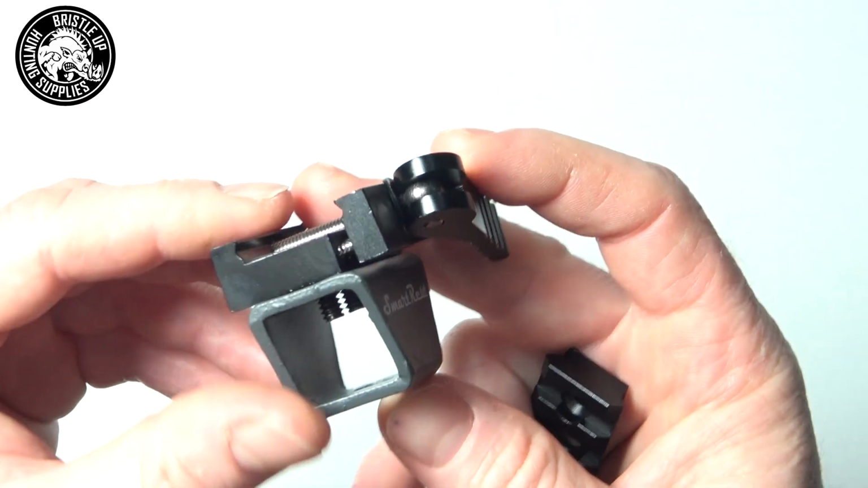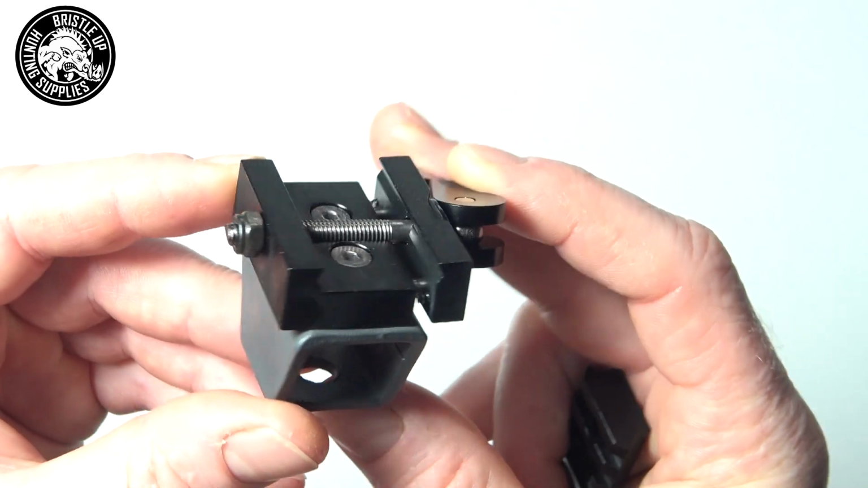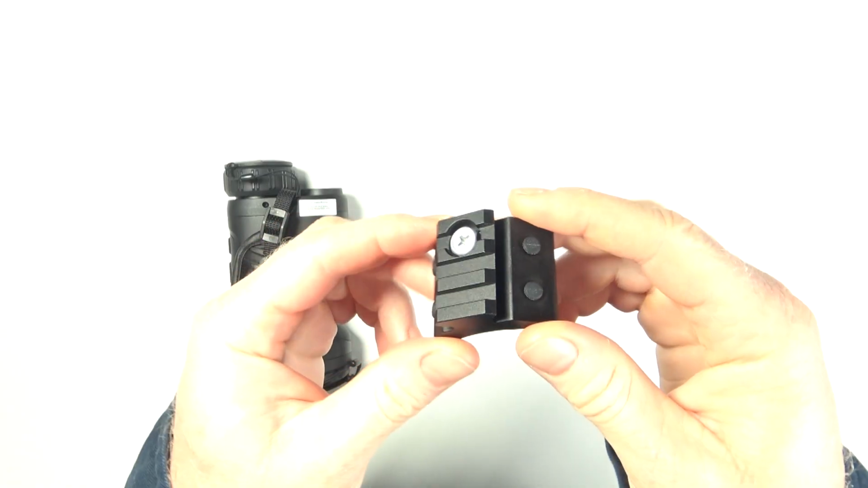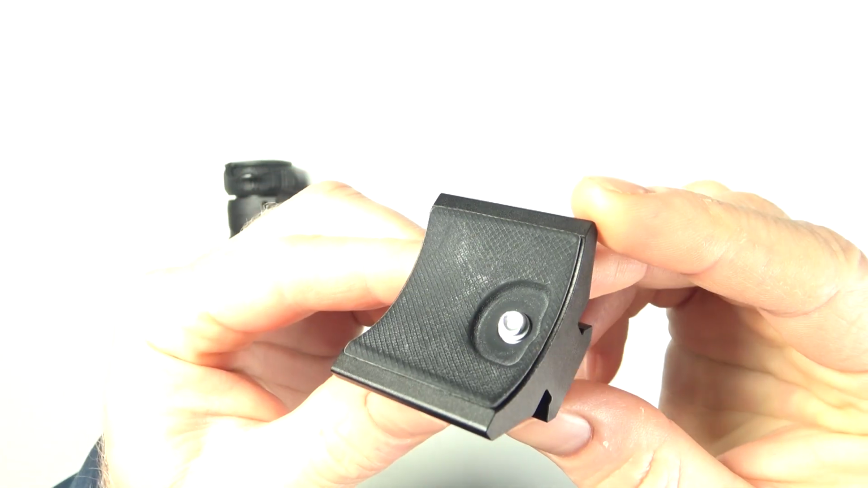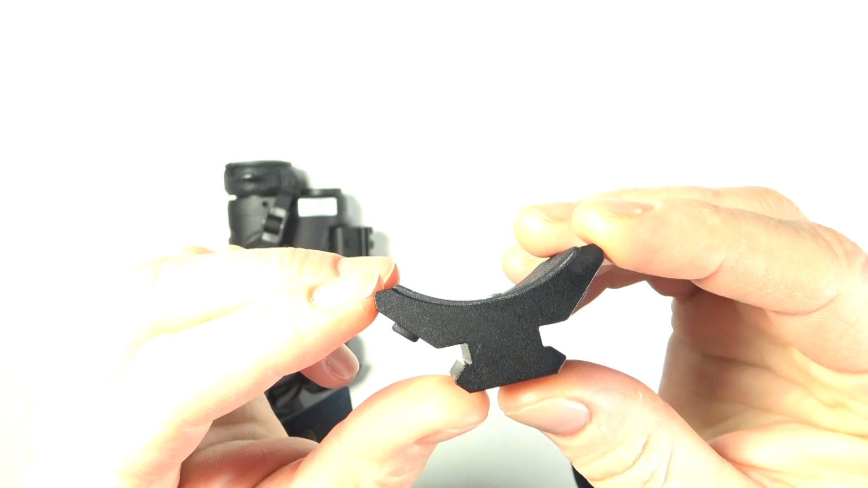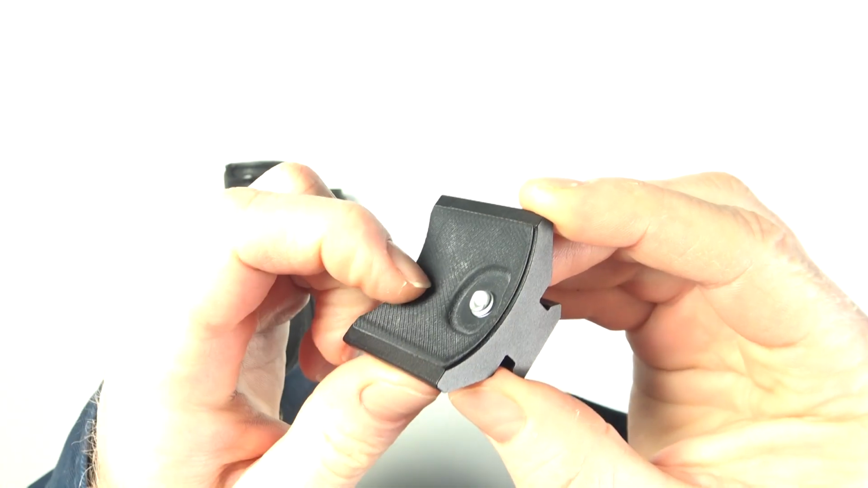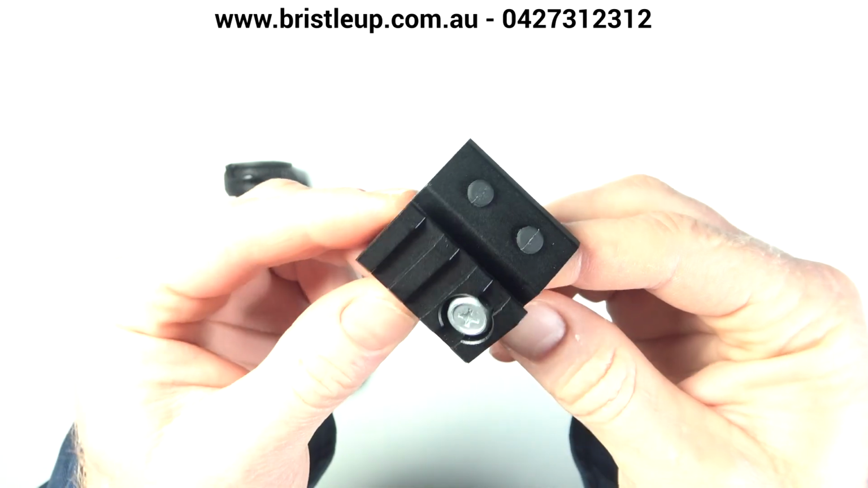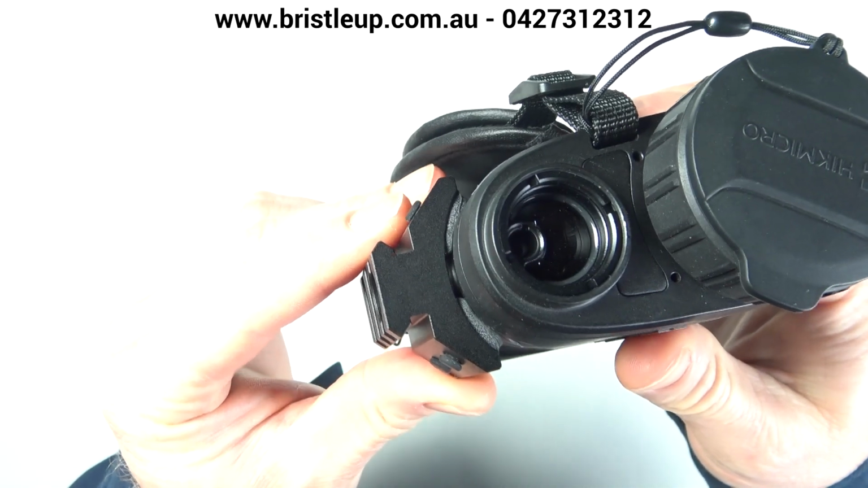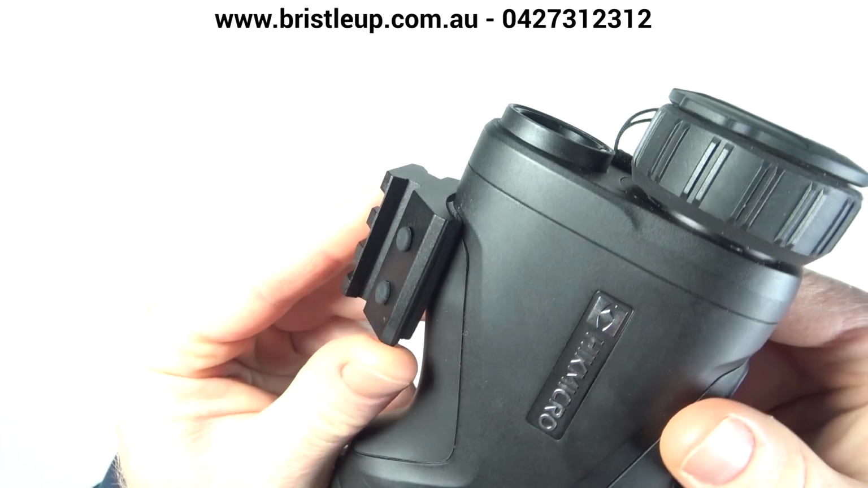Eagle Eye are aware of these issues and are aiming to improve it in the next version of the quick release. Hikmicro has now made rails that offer more support for their thermals when remote mounted. They mold around the thermal more, giving multiple points of contact with a hard rubber lining for better support. These are a new release, but so far appear to be a good improvement on the standard flat rails.